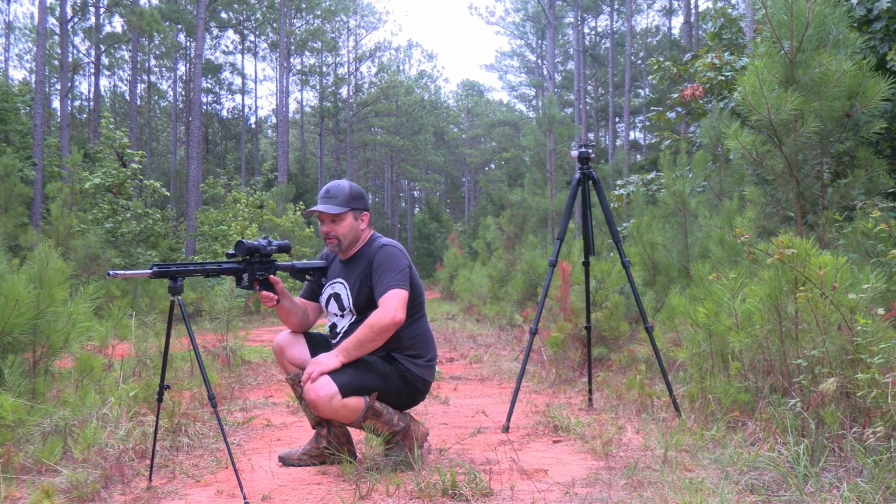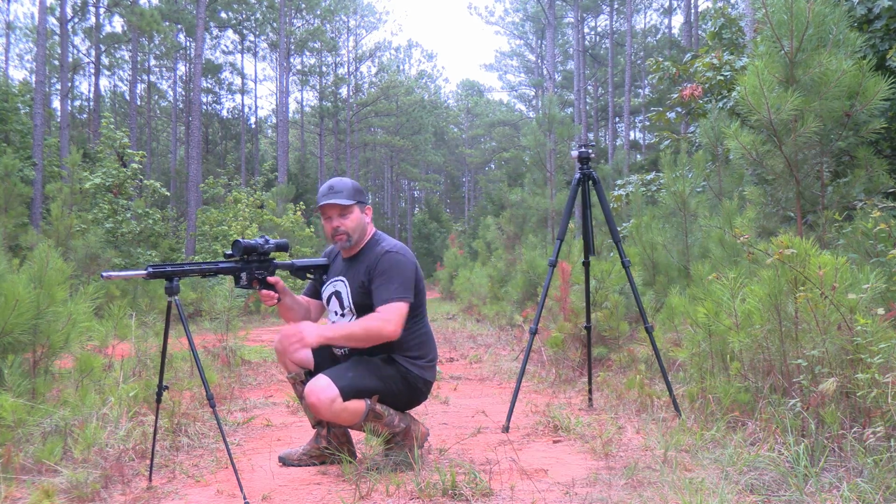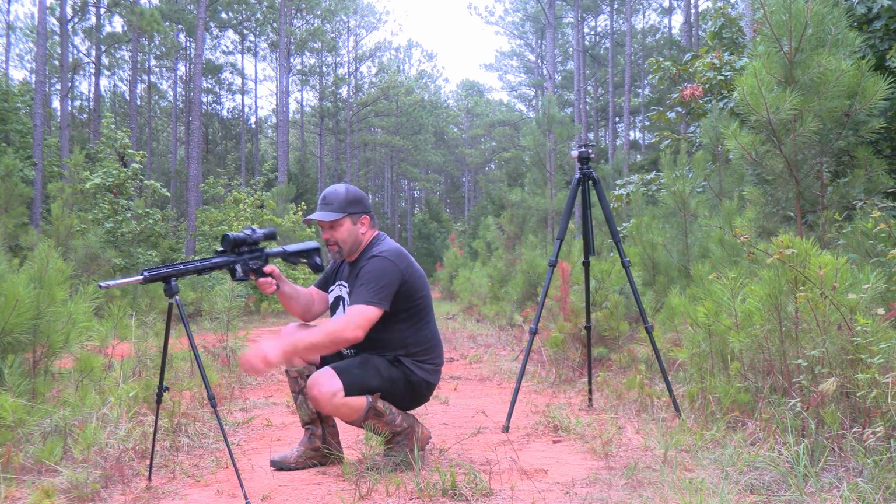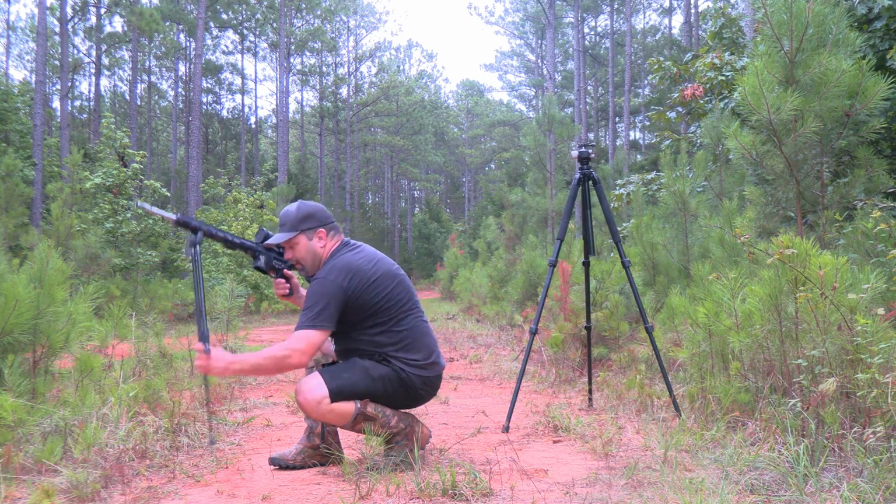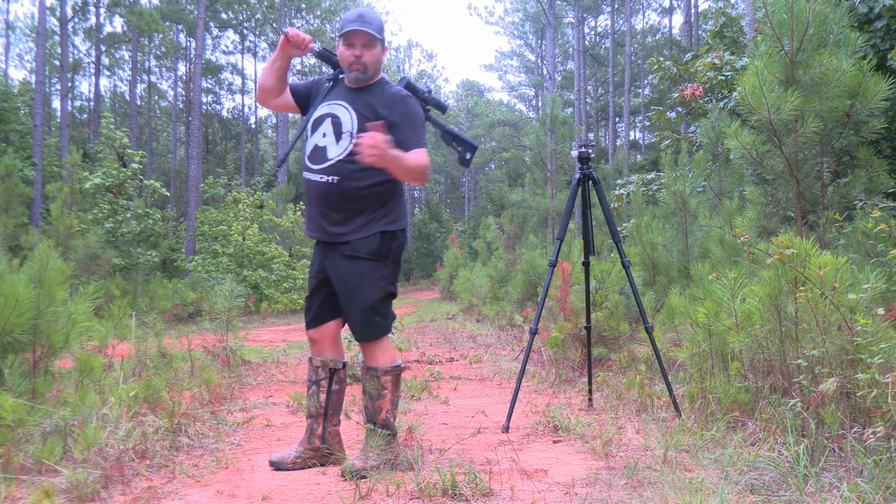Deer hunting, I like to use this setup because I'm going in to say a blind. I can sit on my seat of my blind and I can come right in here. I can adjust the height on this. I can swivel nice and easy. And then whenever I'm ready to leave, I just put those legs back in. Slide right like that. I'm ready to roll out.